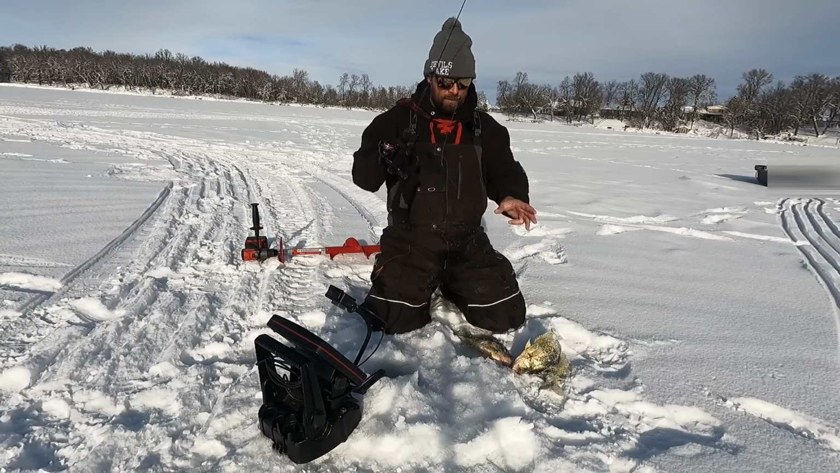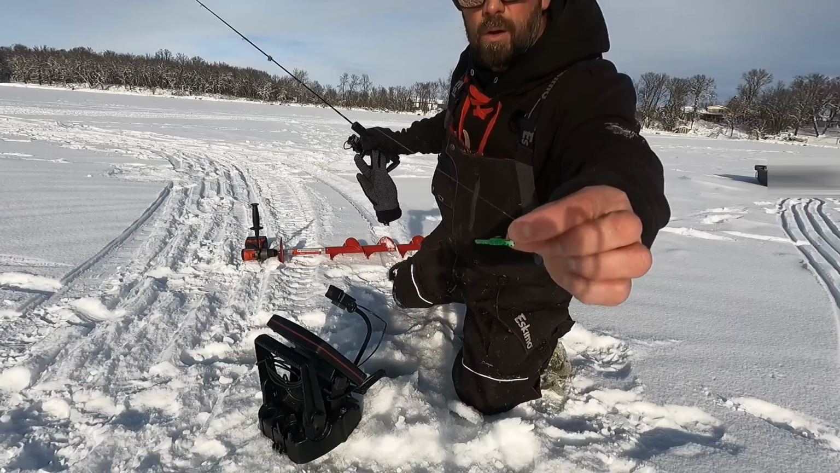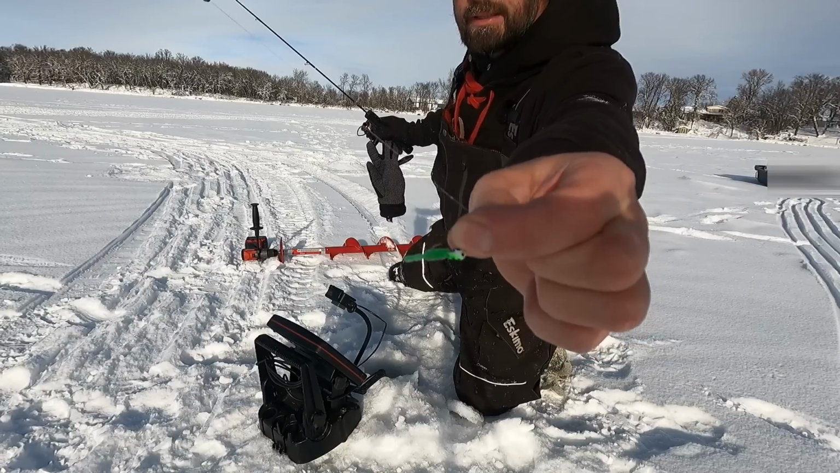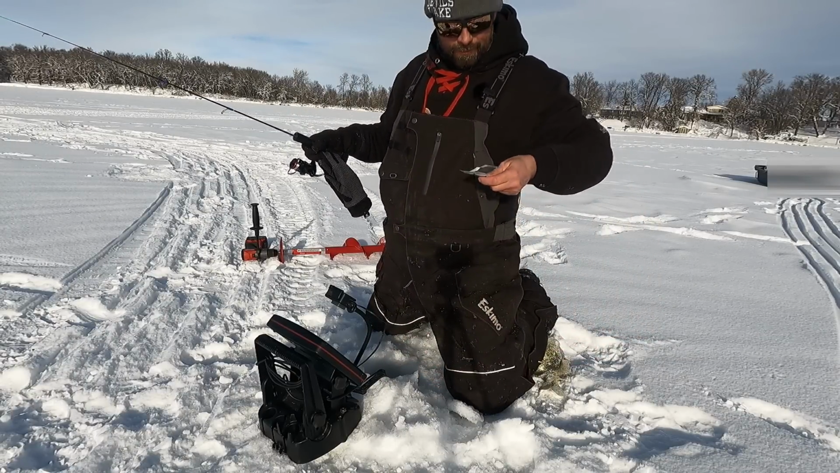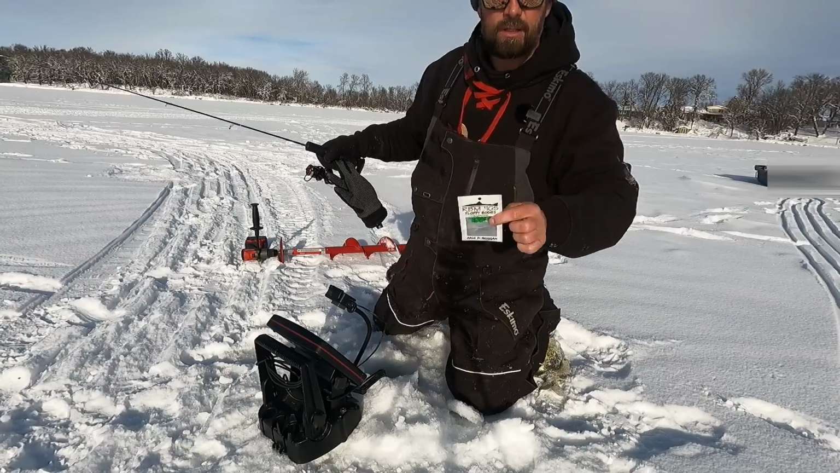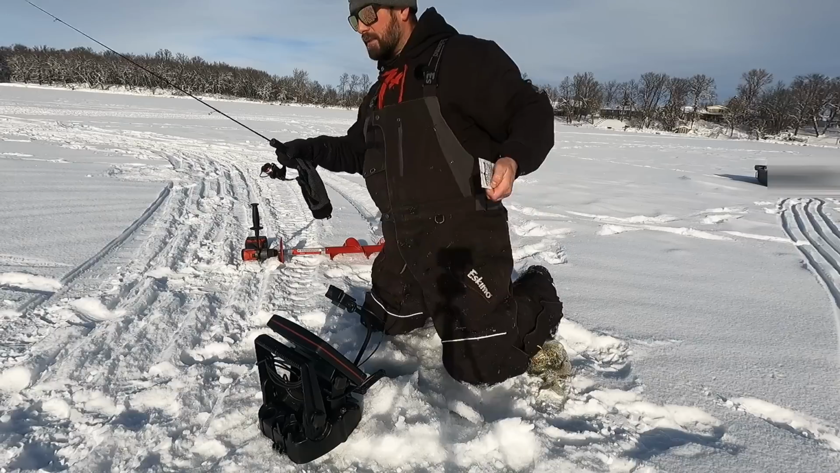Got this jig. I believe it's called Emerald Tiger. It's a UV glow jig, right there with that little soft plastic called a floppy tail ball something. I'm horrible with the names, but I'm just trying to share some stuff with you guys. See that soft plastic right there, you guys.